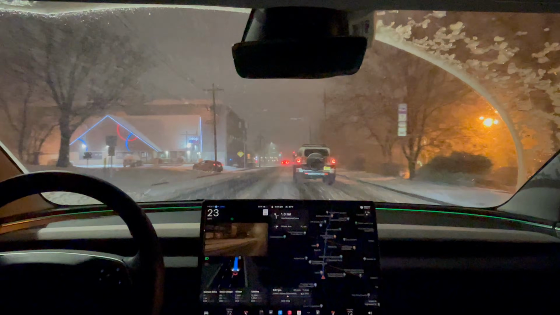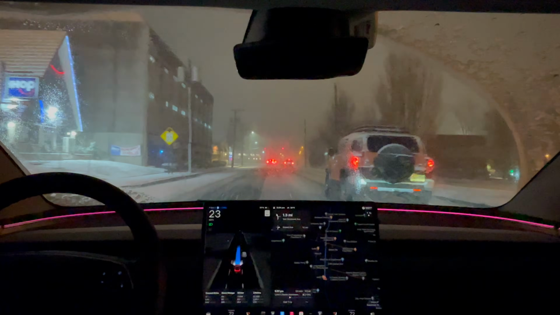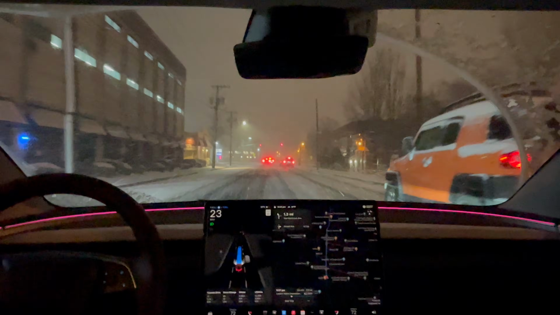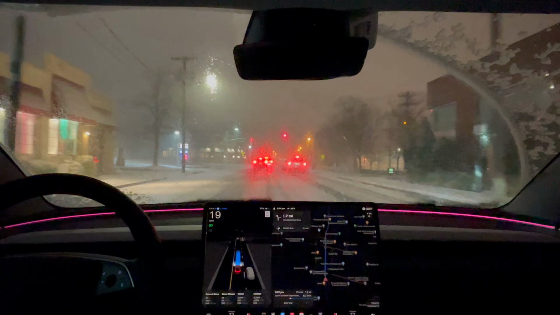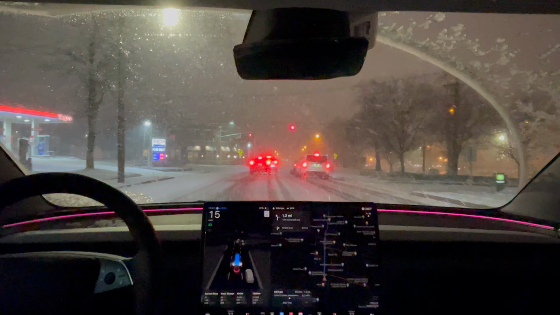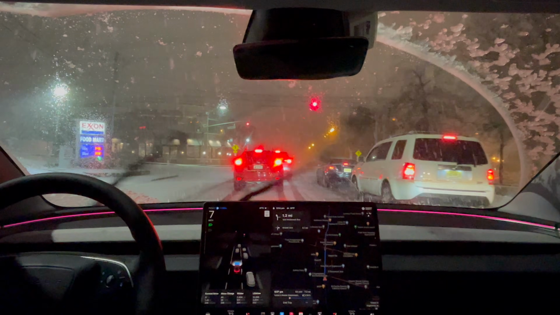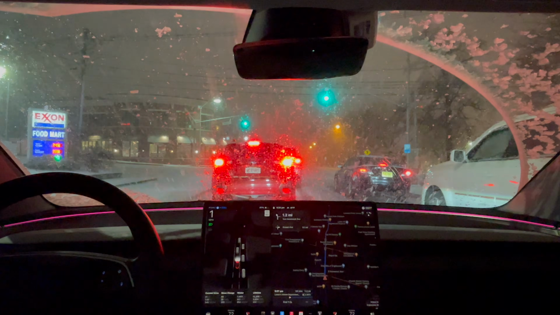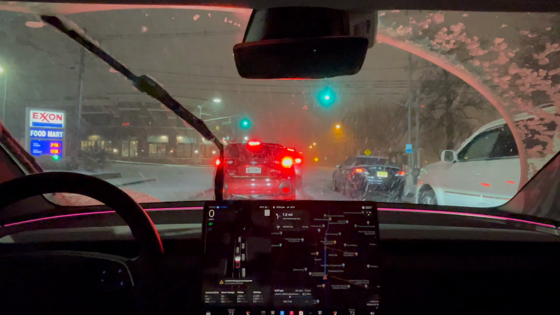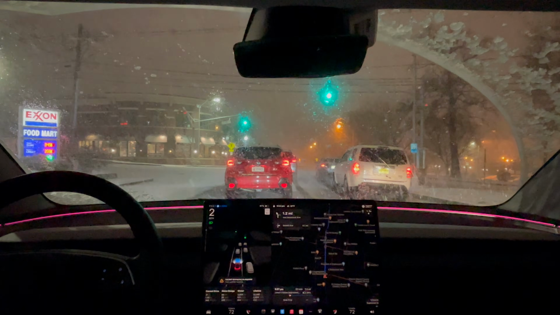Not sure why full self-driving is moving over to the middle lane right here. Maybe because it felt like the car in front of us was going a bit too slow and it was clear here, so it moved over.